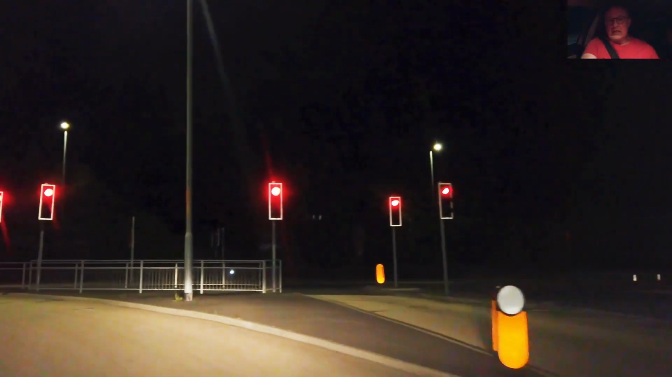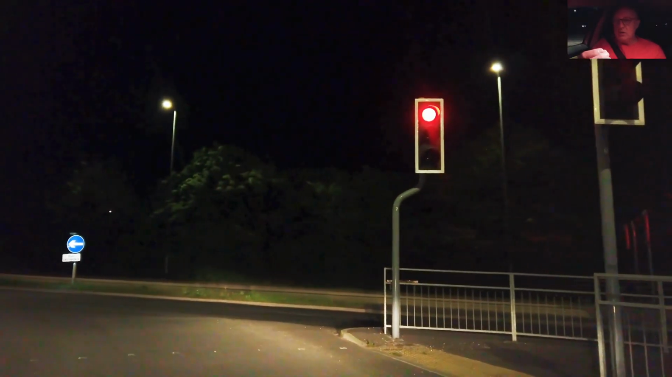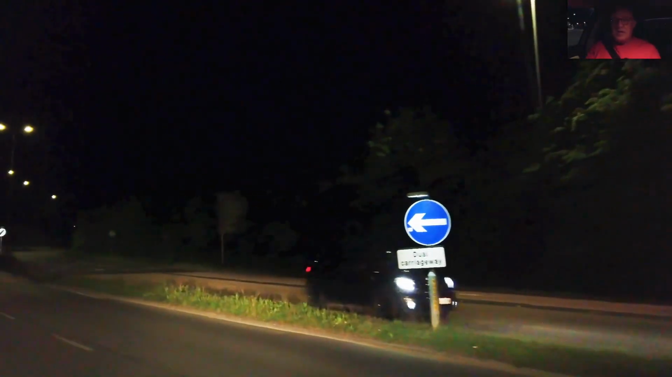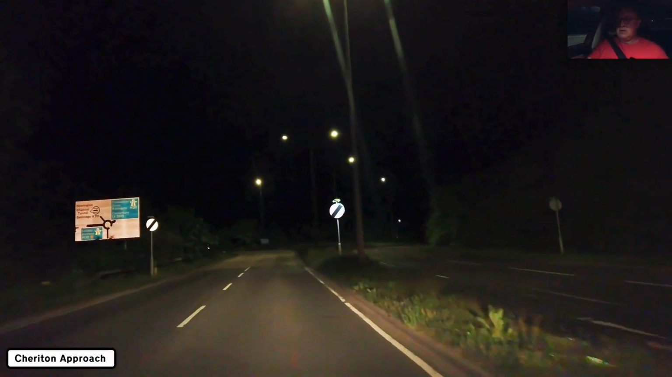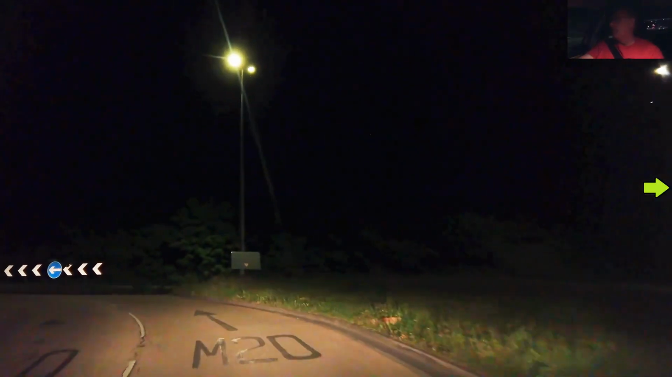And the other thing is that if you're in a 30 zone, you'll be able to do 30. If you're in a 40 zone, you'll be able to do 40 and 50 and 60 and so on like that, because there's no one in front. Look at this, it's fabulous. National speed limit. I'll jump on the motorway, but I think I have to detour off.